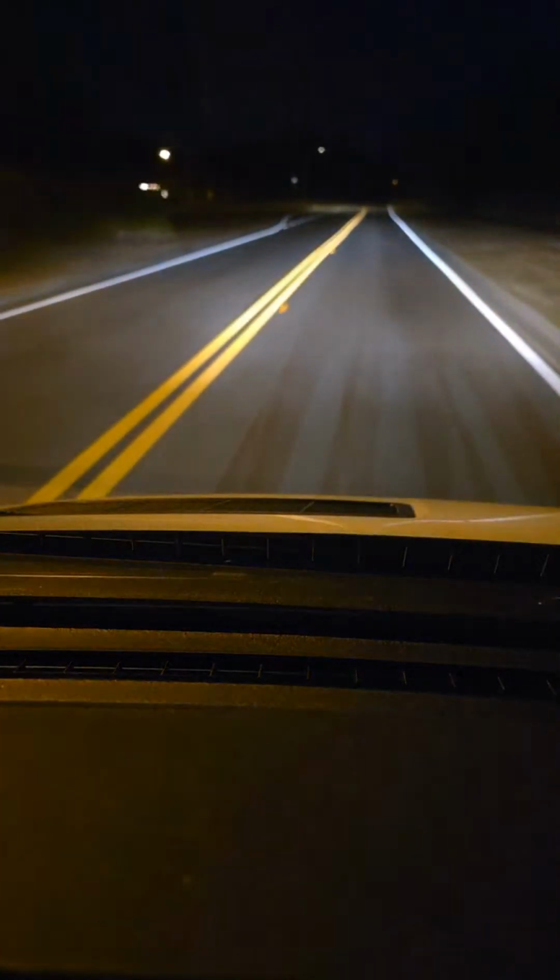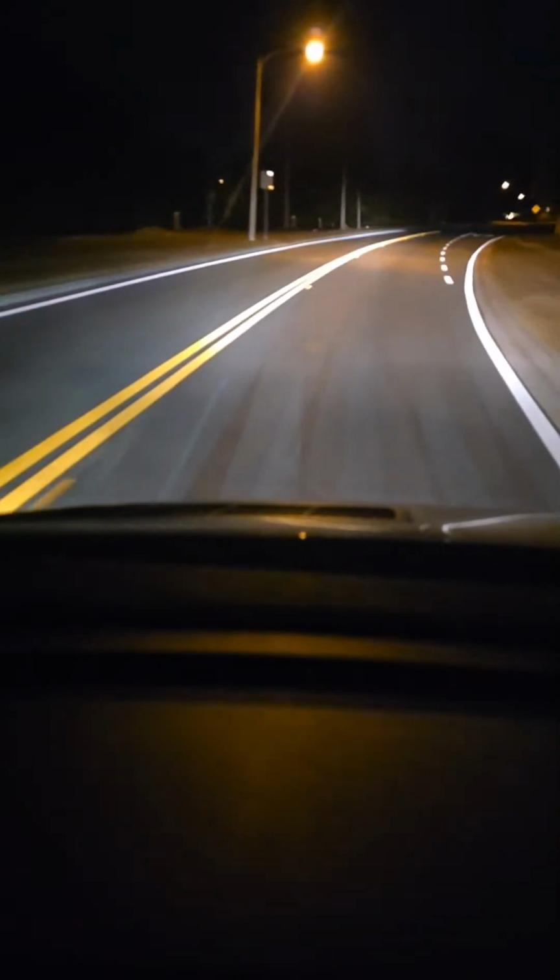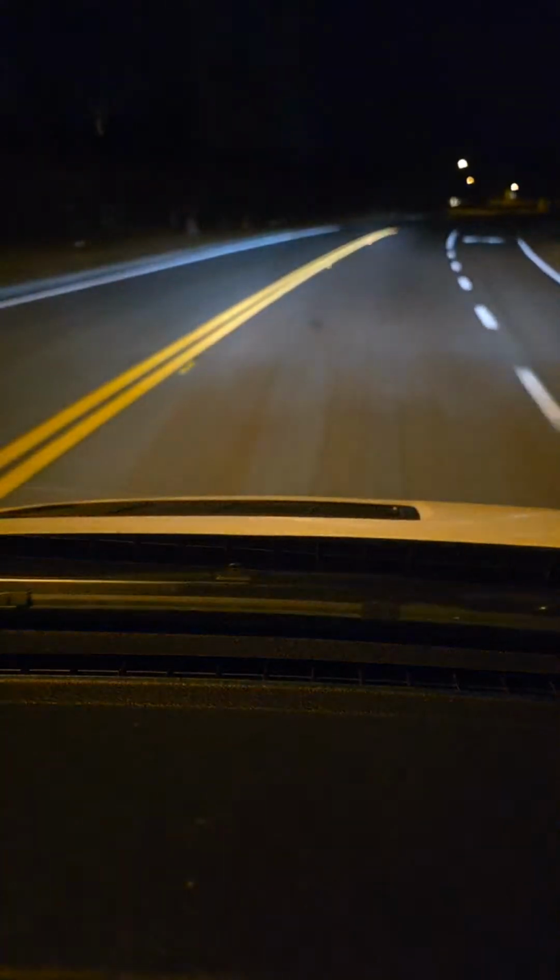There are houses all over the place on this road. I was hoping to be in some secluded areas. Will we see a skinwalker or something weird out there, something to make you say, what was that? Then watch the video over and over again, trying to decipher what the heck it was that none of us saw at the time.